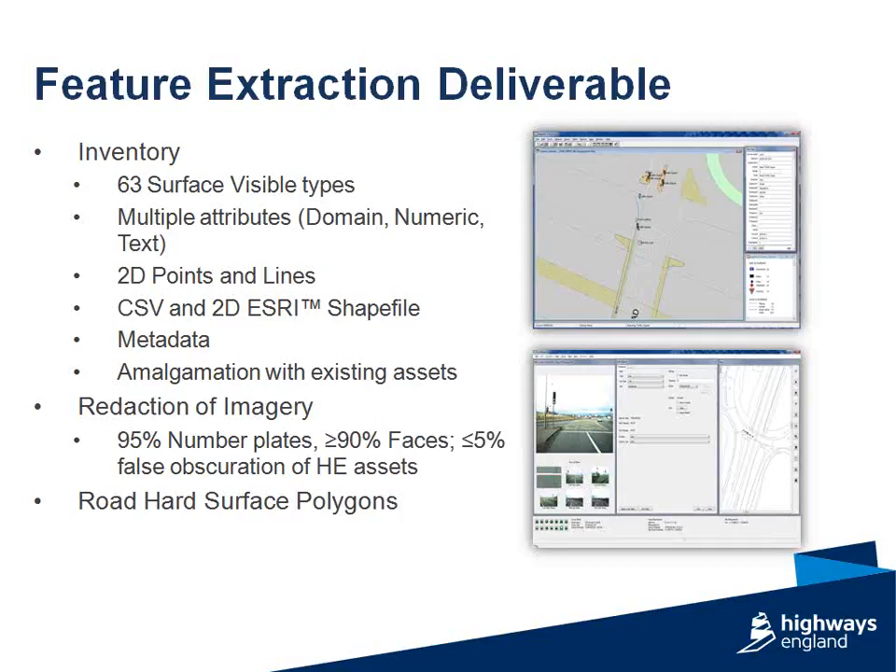Apart from actually extracting the geospatial location of the asset, there's a considerable amount of attribution of the assets as well. So in terms of the shape of an asset, the height of an asset, or gaps and widths and lengths and so on. And some of them are up to 10 or 15 attributes. Probably worst case is signs and guardrail, where there's many, many different attributes which must be added to that data. The output is 2D lines and points, which are delivered as either a CSV or a 2-dimensional Esri shapefile.